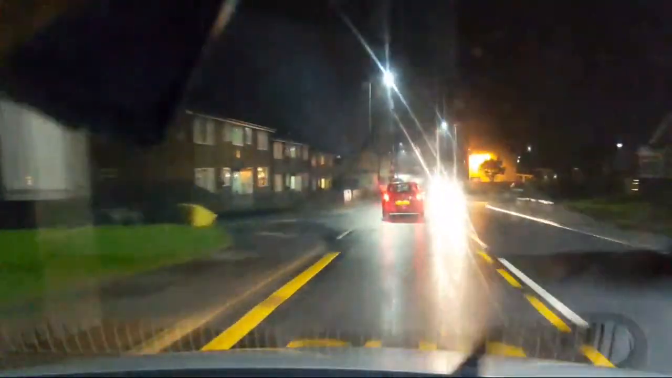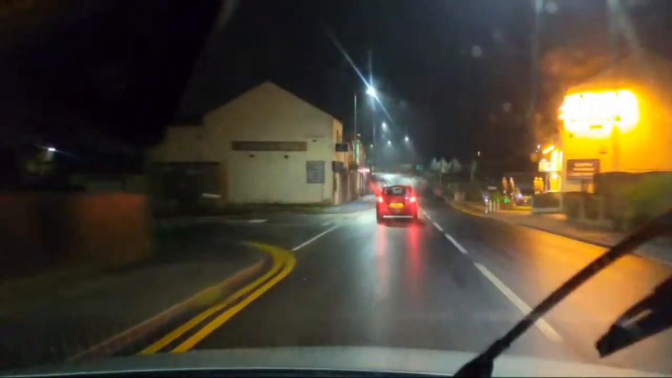Just come to the other side. It's very, very wet. You can hear that. The other side, and then we drop down again. It's unusual for this drizzly stuff to get the road quite as wet as it's got it around here.